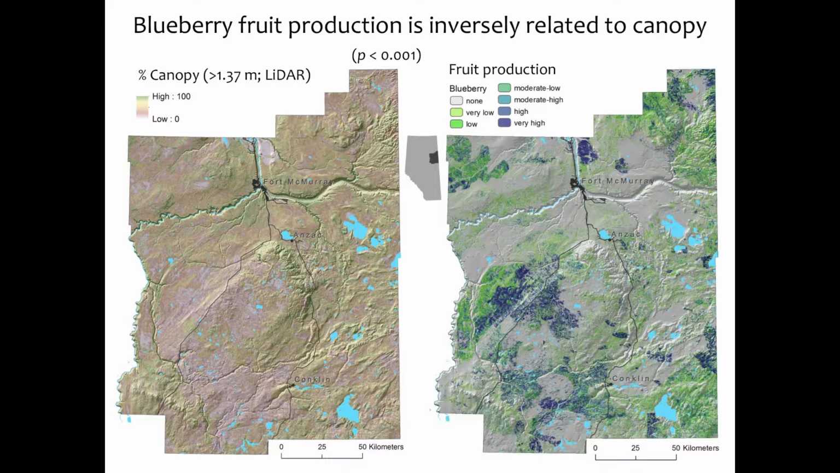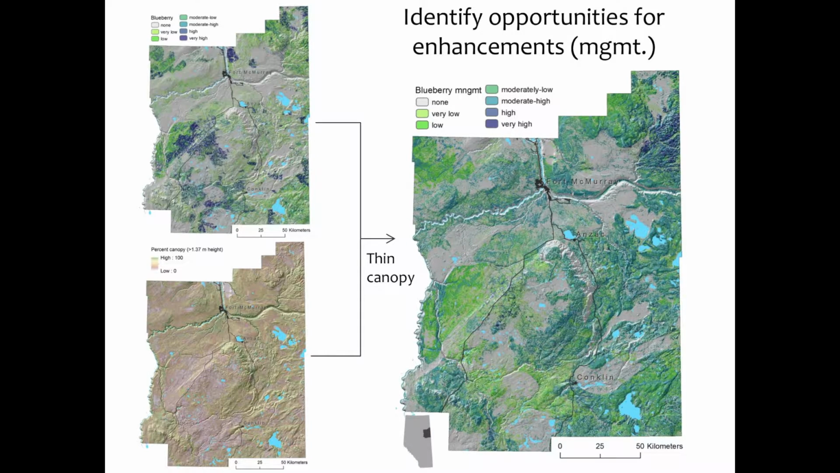But what I really wanted to do is I'm interested in doing some management actions that could be offsets, enhancements, something like that. So, in other places like Eastern Canada, places in the United States, they'd use prescribed fire or thinning and try to boost fruit production.